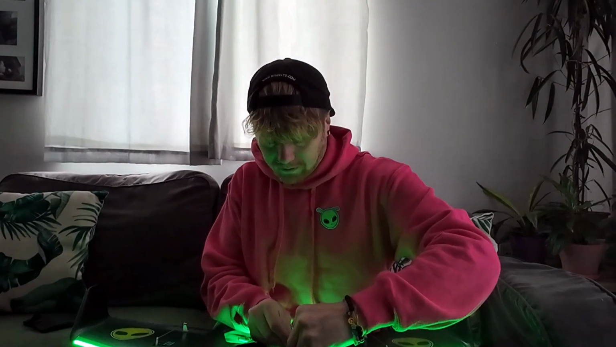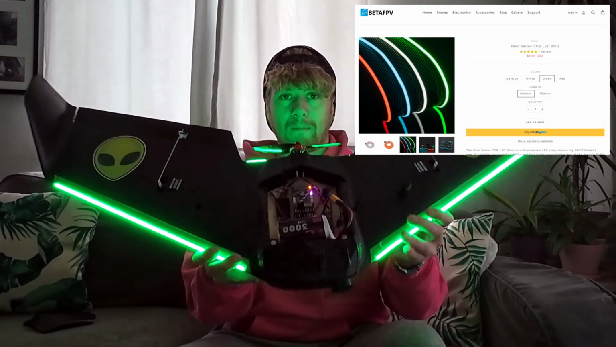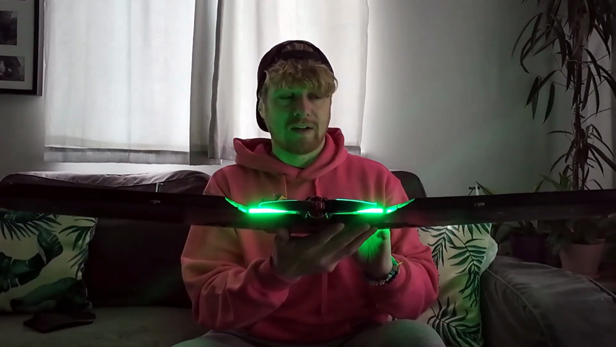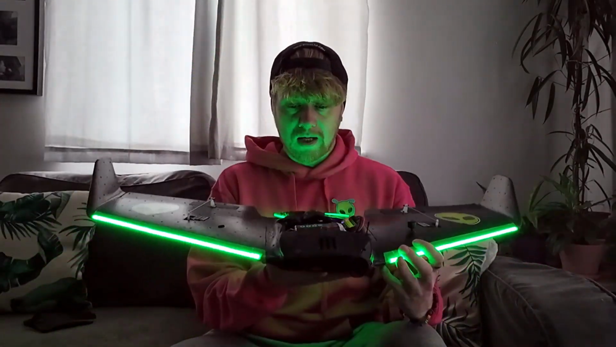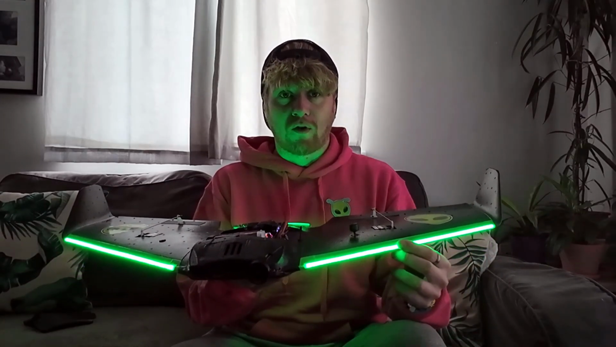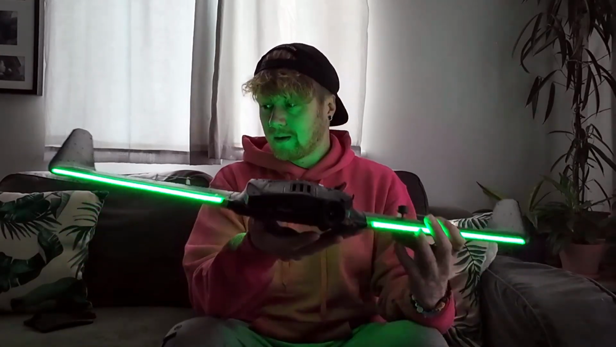They are very, very bright LEDs. The LEDs that I am using, there we go, are the FPV Pavo LEDs. And these are by far the brightest LED strips that I've ever had. They're also very small, only 4mm thick LED strips, but they are incredibly bright. And obviously I've got the LED strips on the front here. They're actually underneath the tape, but they're so bright that the light is just shining through absolutely fine anyway.